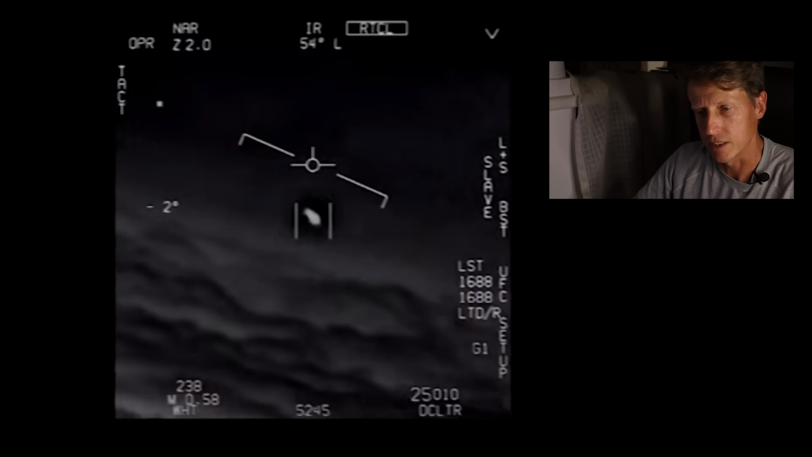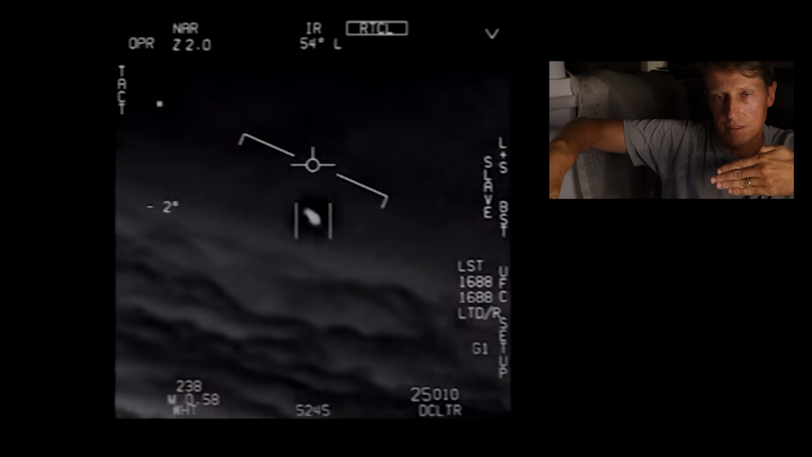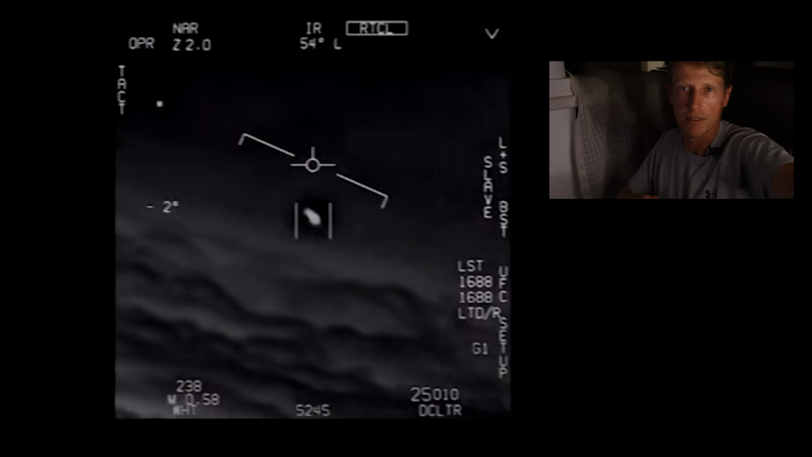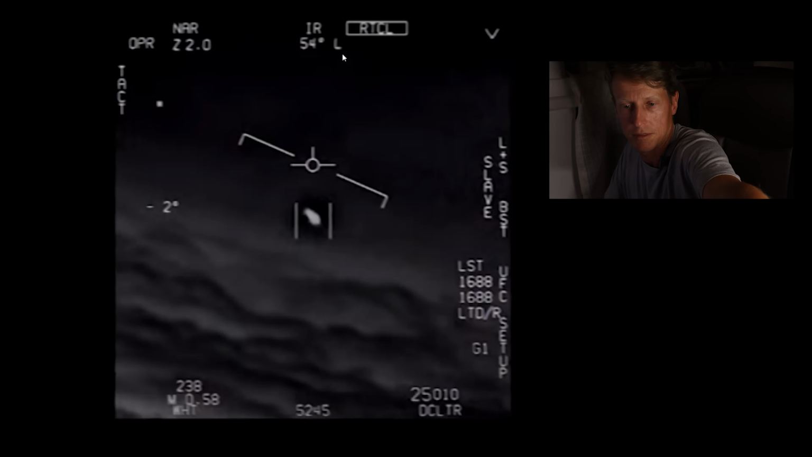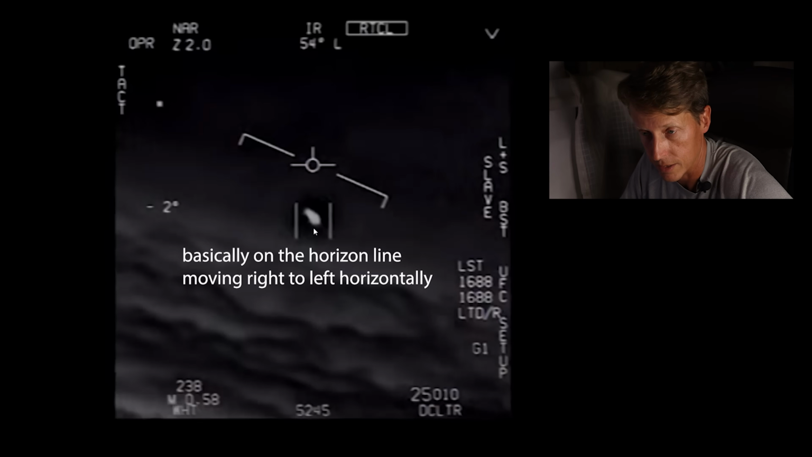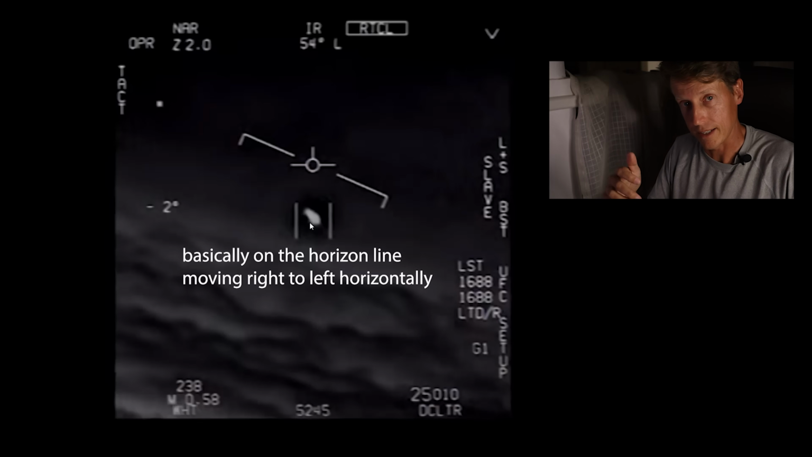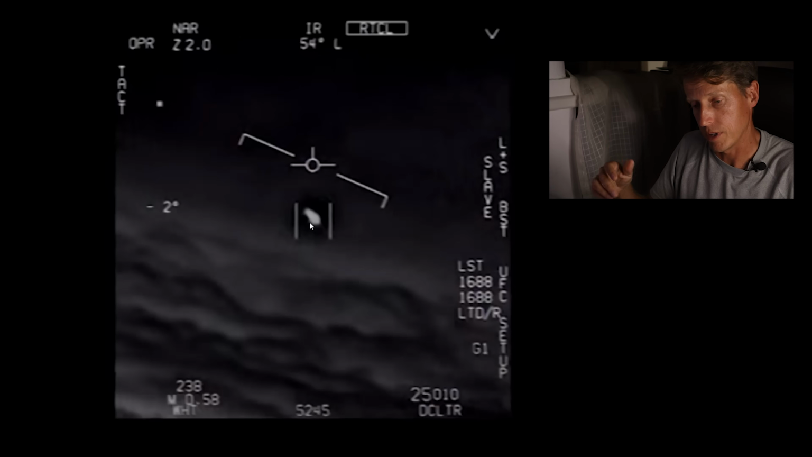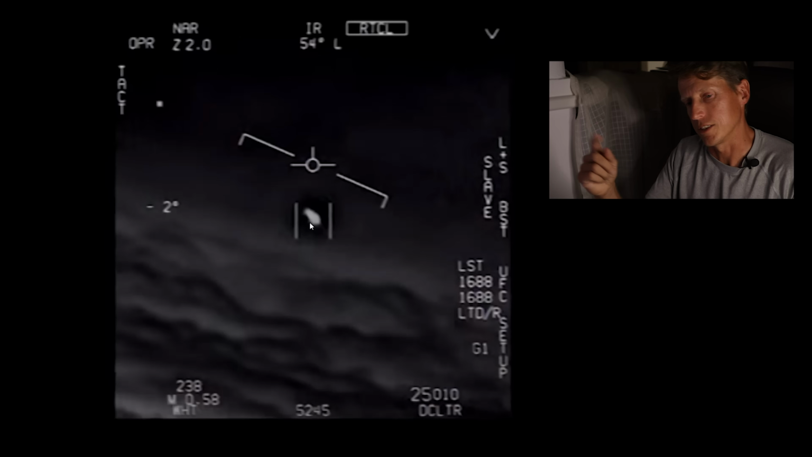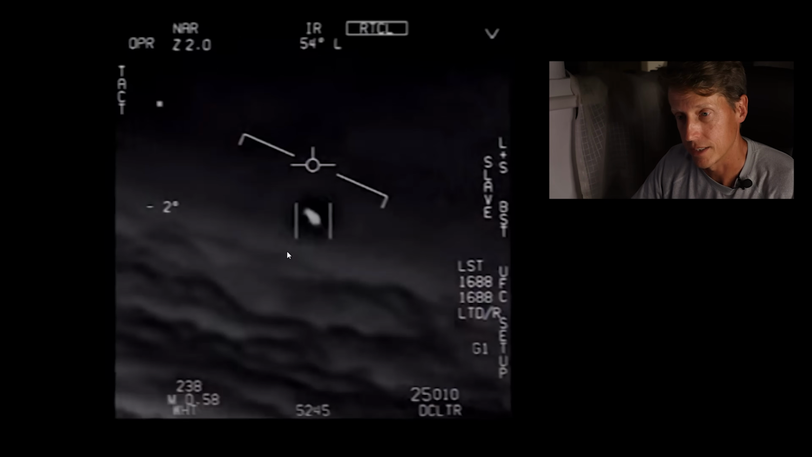Okay, so let's get on to the Gimbal one. This one's awesome and so good. So it's 25,000 feet, just kind of following this thing around, not very fast, 0.58 Mach. They're going like 250 knots up at 25,000 feet, so not very fast, okay? And this thing's off their left side. So 54 degrees left, and 2 degrees and -2 degrees. It's white hot, so this thing is white, okay? And you'll see they go to black hot, so you can swap it. At least in the Viper, it's just like a little Temis, right? And then it swaps to black hot, which you'll see that they do, okay?